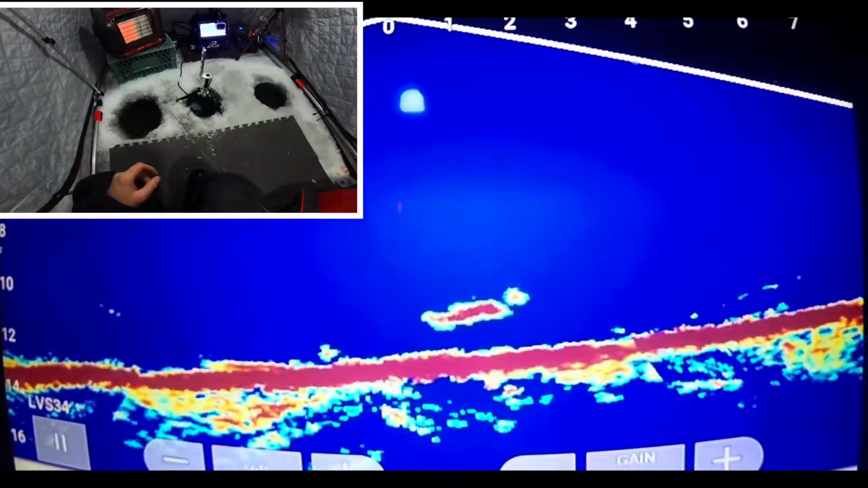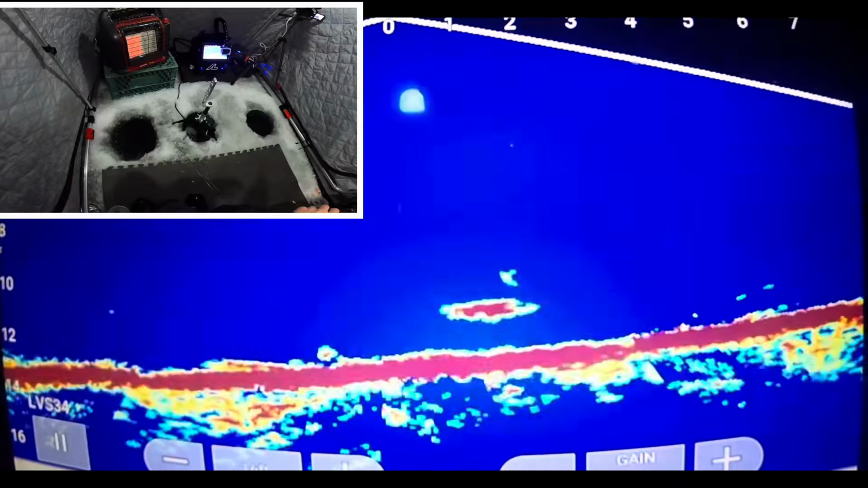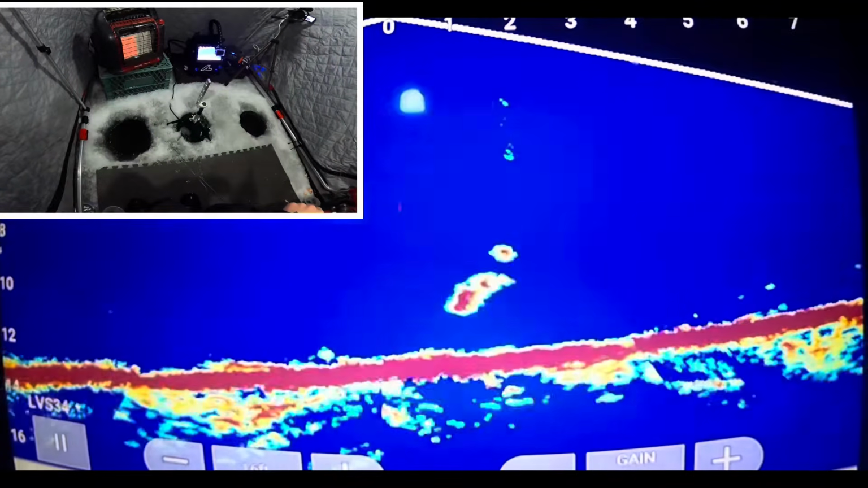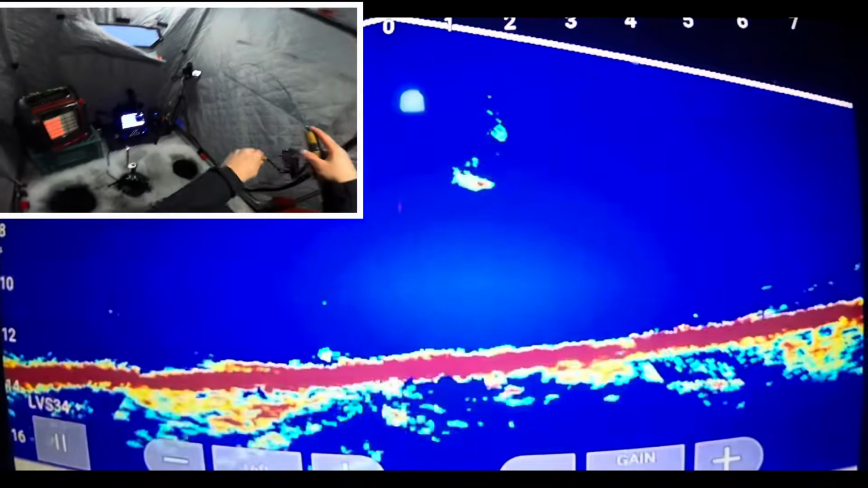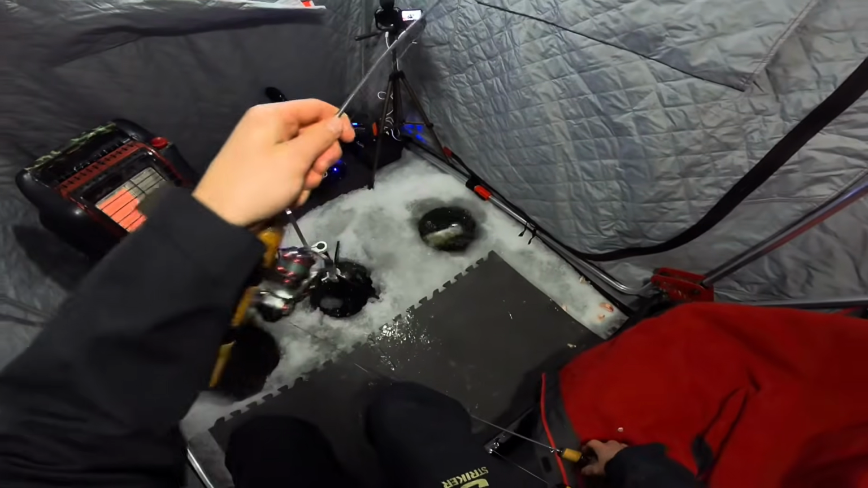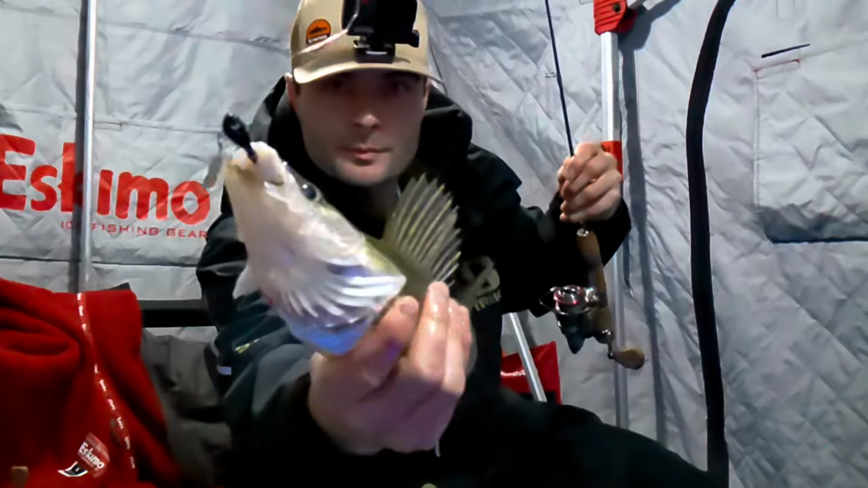Whoa, dead stick. Come on. Yep. Up. Oh, it's a better one. Another 20-incher maybe. Got him. Oh yeah. Good eater. I was on the True North bait underspin.